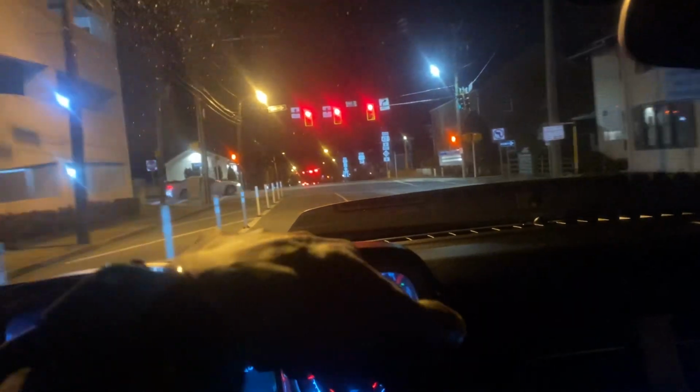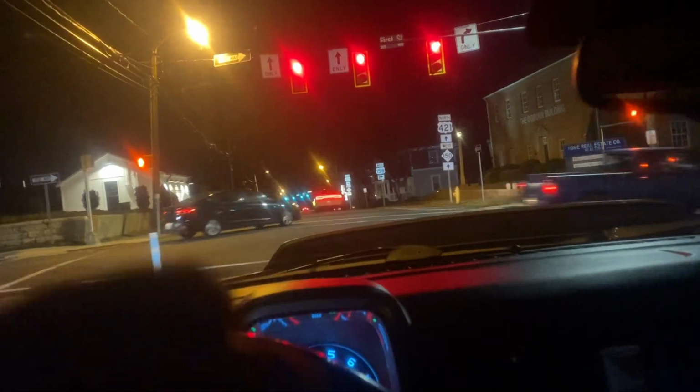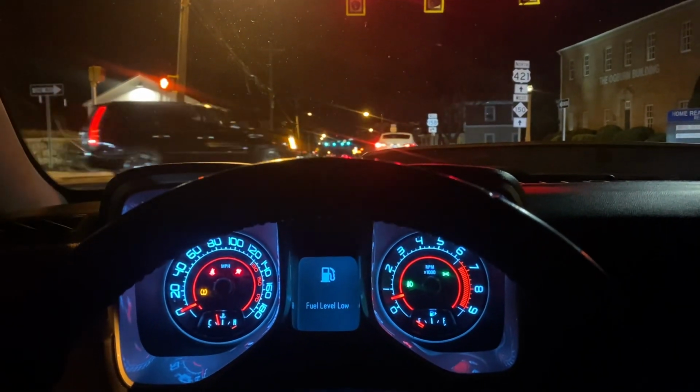Nighttime POV. Is that another one? Oh no, I was about to say, yo. I like my camera a little foggy. Bam! I need gas. I need to get gas.